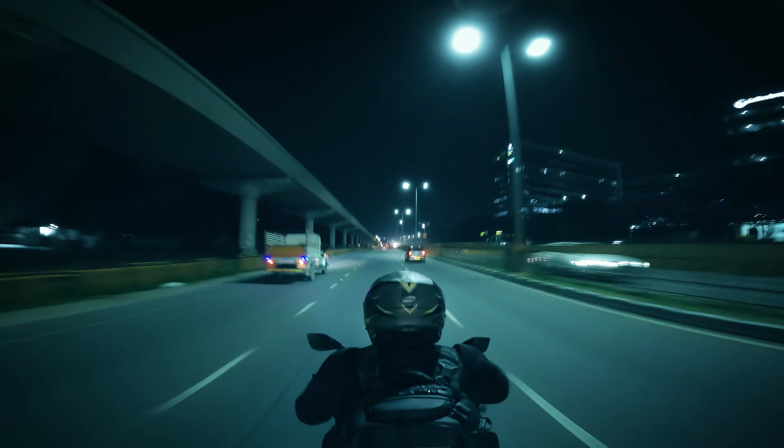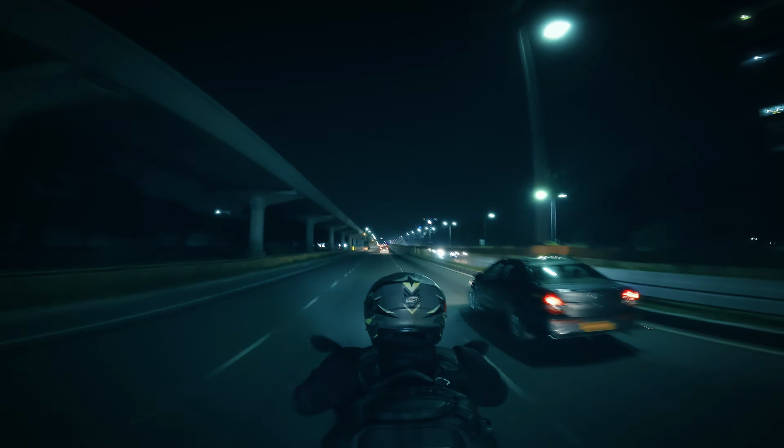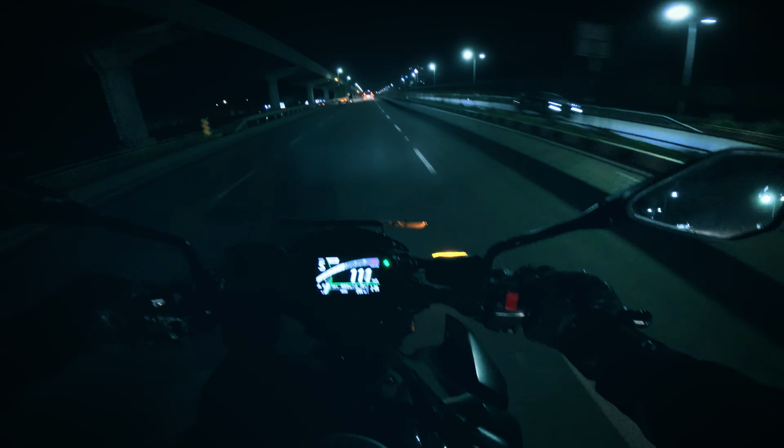I mean, the surrounding area is also pretty nice. There are some office buildings. The metro looks pretty good. I mean, it's still under construction, but still.